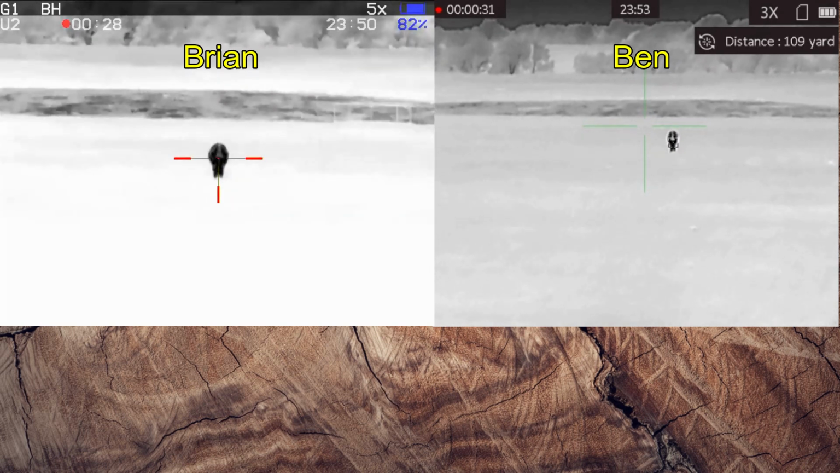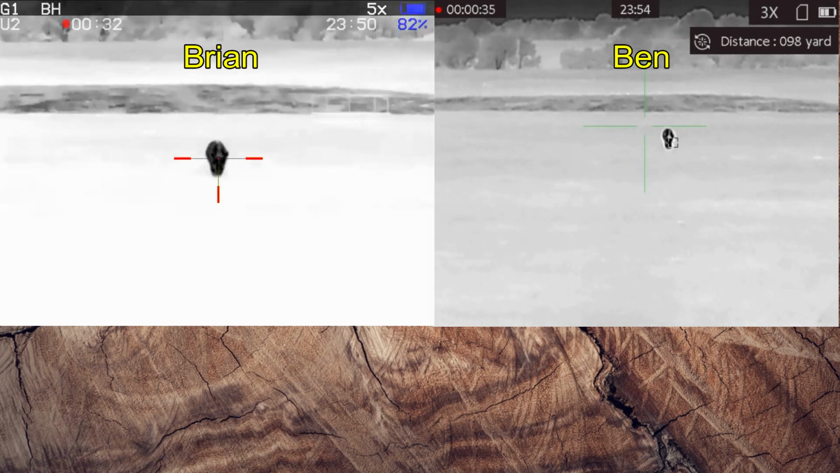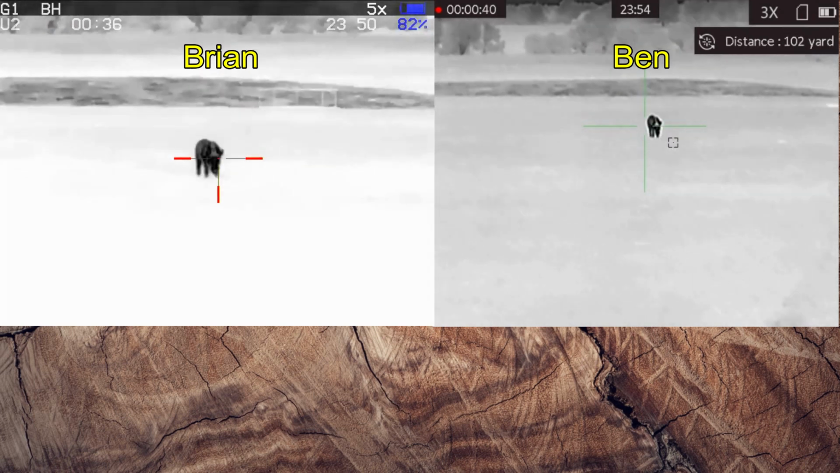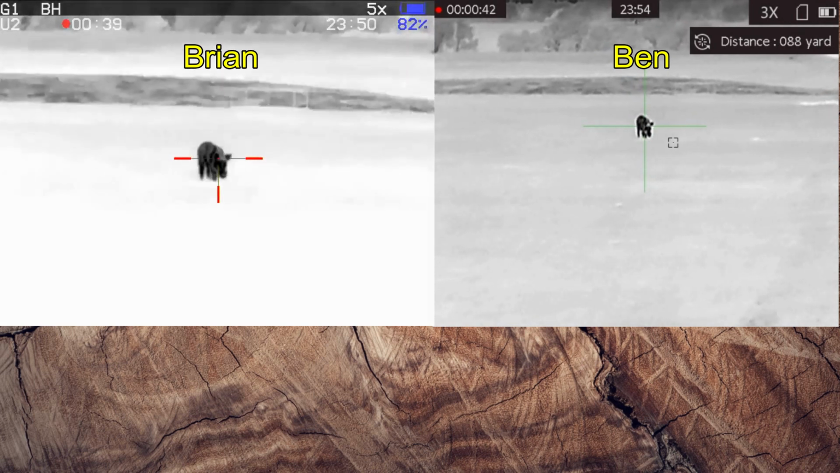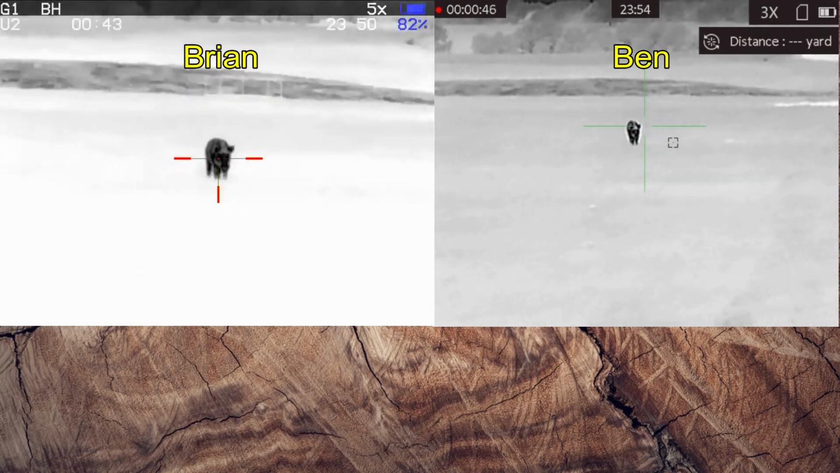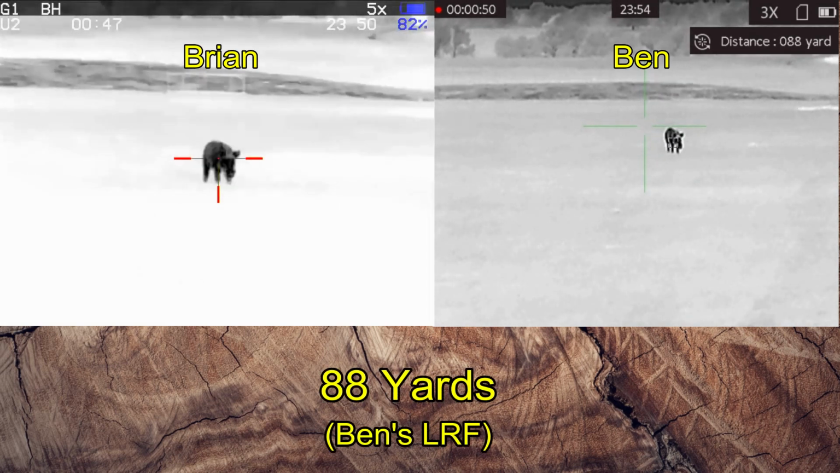I don't want them going too far left. There's cattle off to the left. 100. So Ben has voted for letting the hog just walk up as close as it can get to us. And I'm worried about the cattle that are off to the left quite a distance and off to the right quite a distance. I don't want the hog crossing in front of them. 88. Let them walk up.